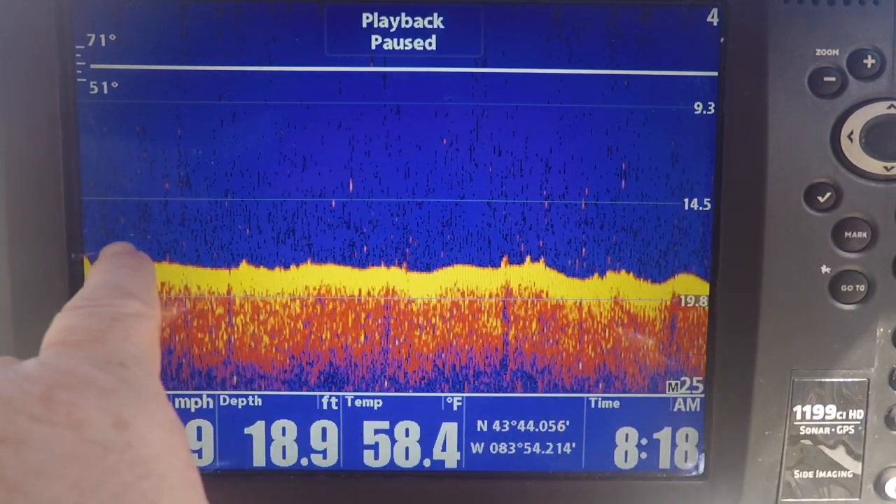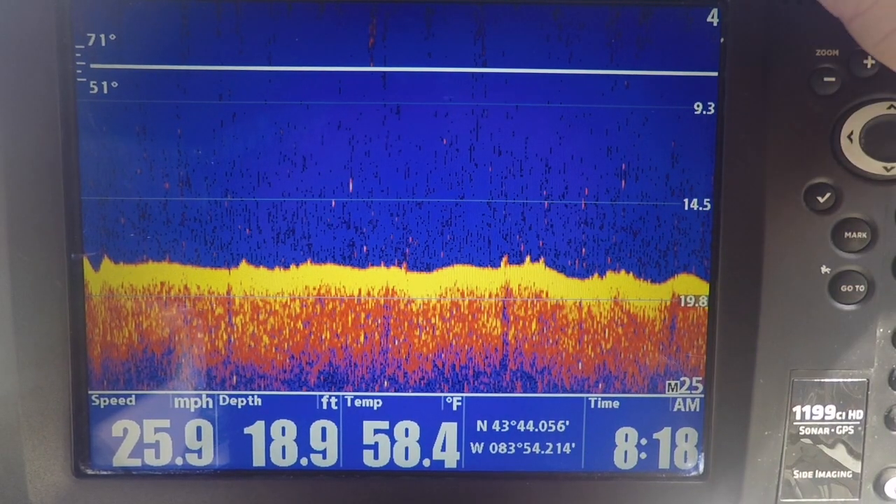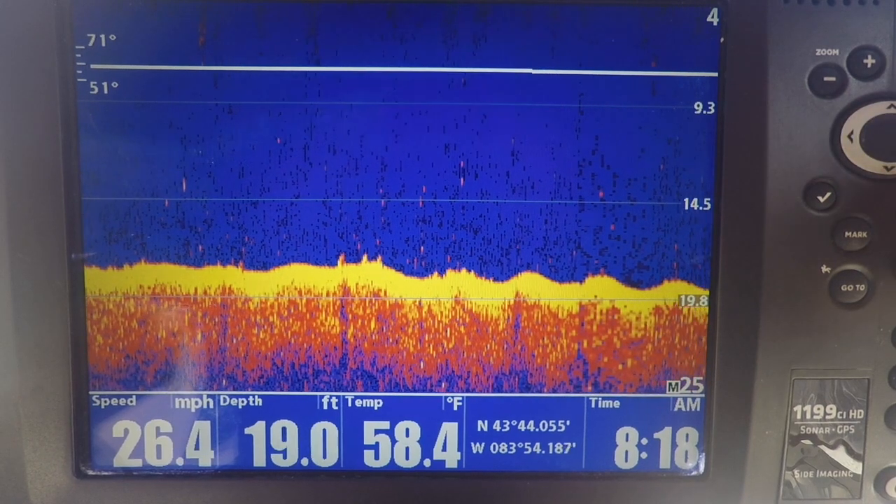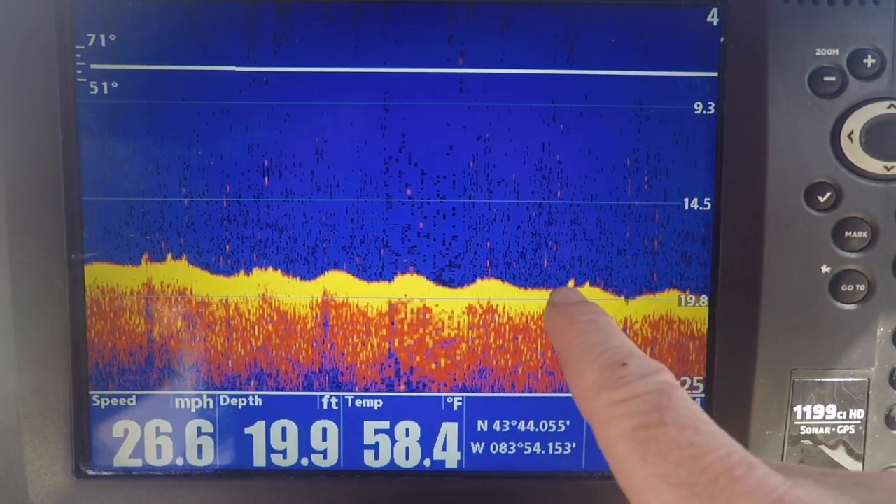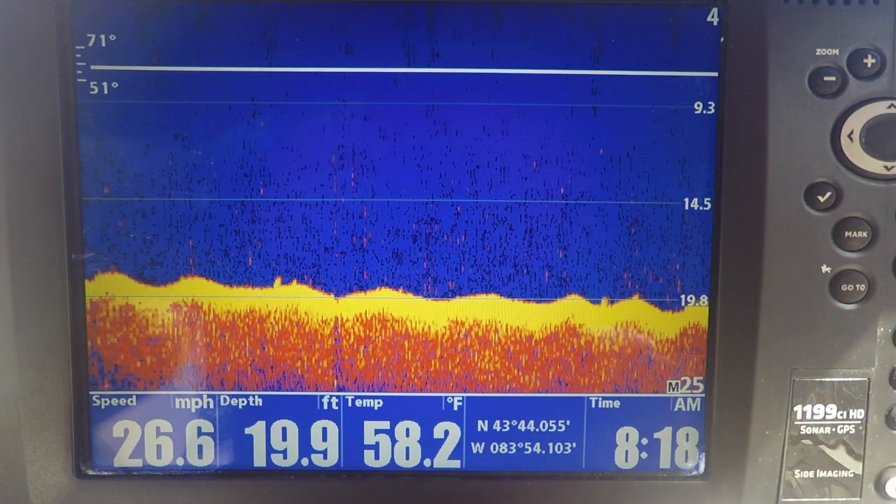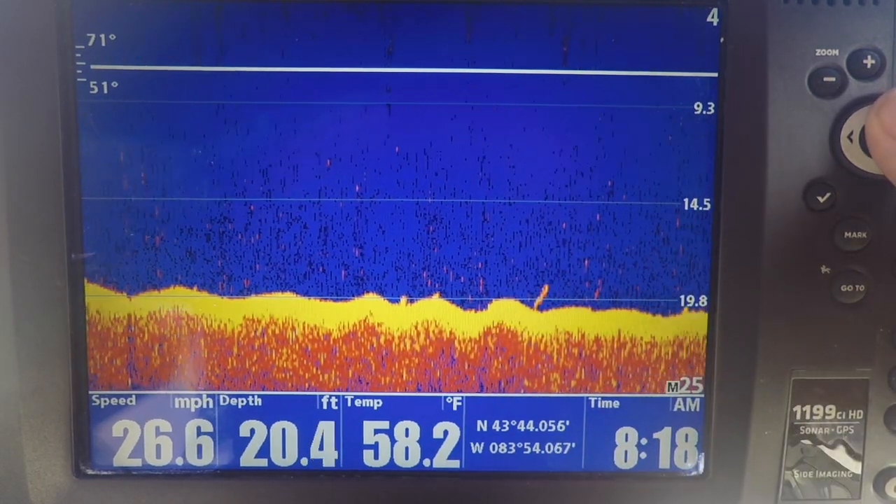I don't see anything here that would be considered a big fish. You know, there's some stuff on the bottom here, but I think once you get into the fish, you'll know right away. So let's continue. And this is what I would have been seeing as I'm going. This could be a couple fish on the bottom, or maybe it's a rock or weed, anything. I'm looking for suspended active fish. There's a fish arch there.